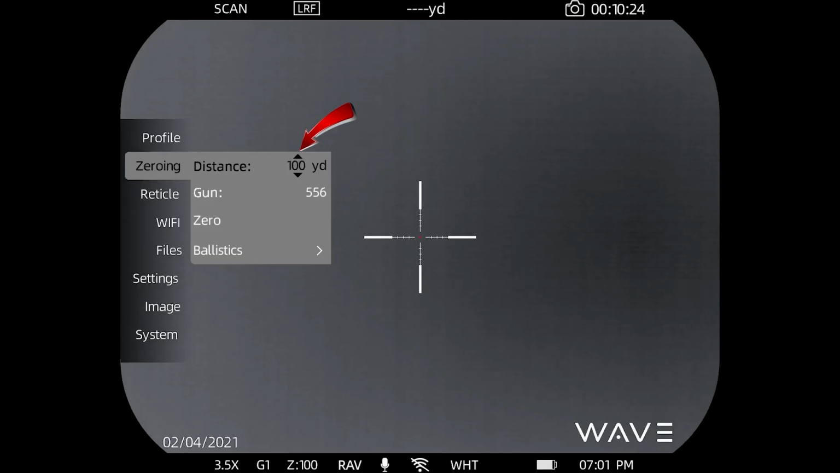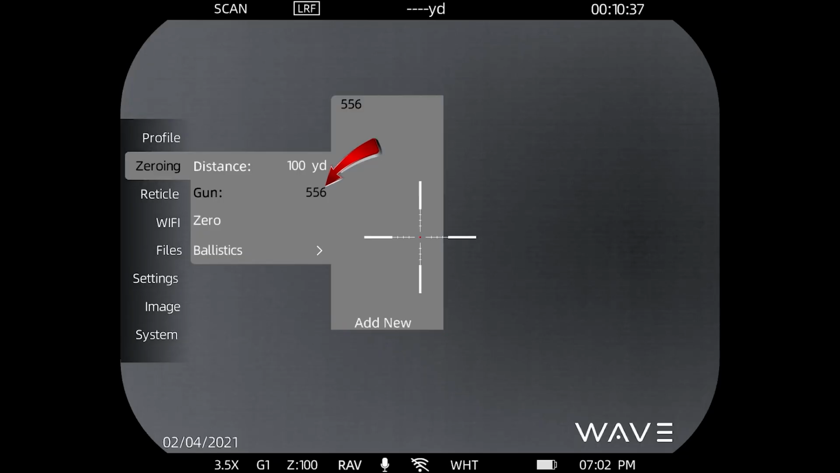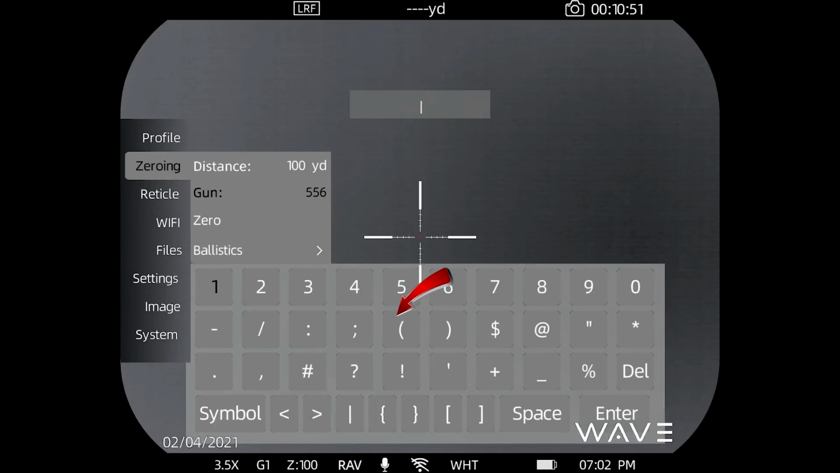But you can choose whatever you want. That's simply a label, and it'll appear there as a reference for you. Now, I already have a gun assigned in the library, but let's enter that, and you'll see the 5.56 is part of the library. But when you first get your scope, the only thing you're going to see here is Add New. And this is where, when you enter that, you can go in and create any gun nickname that you desire.